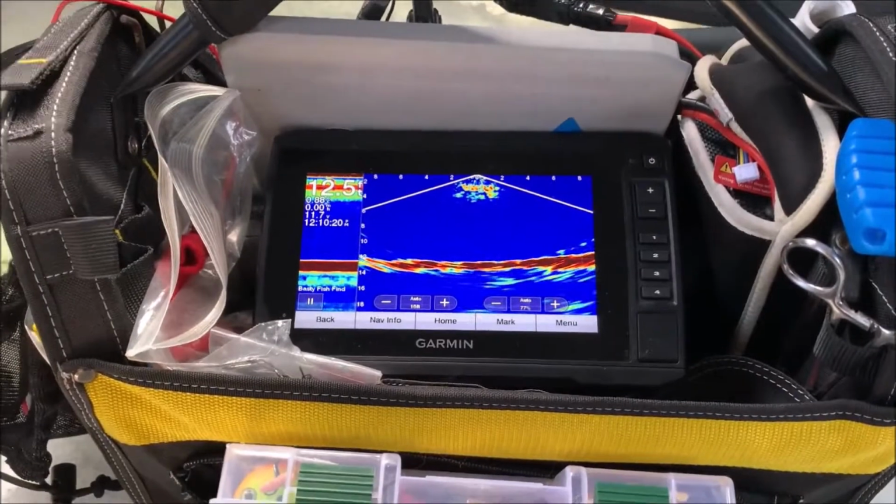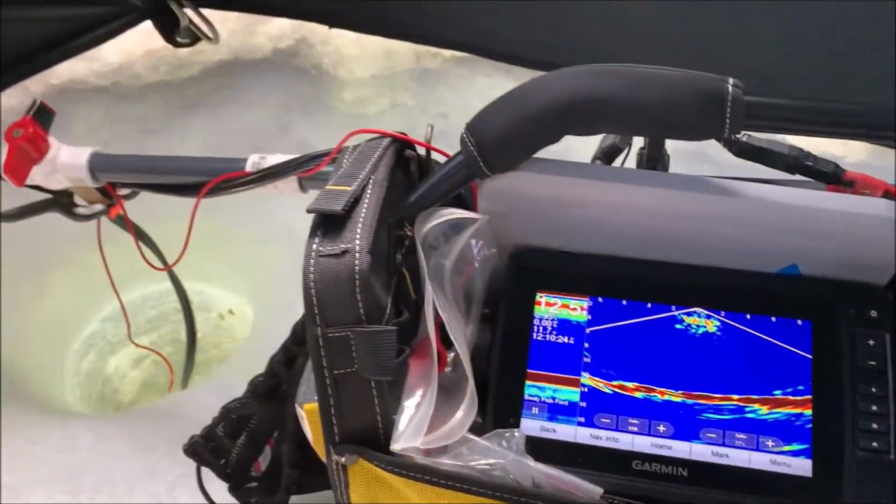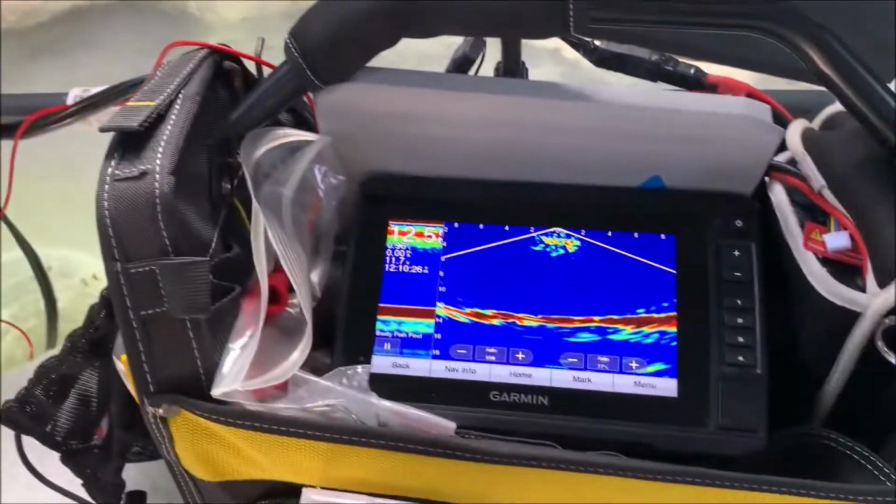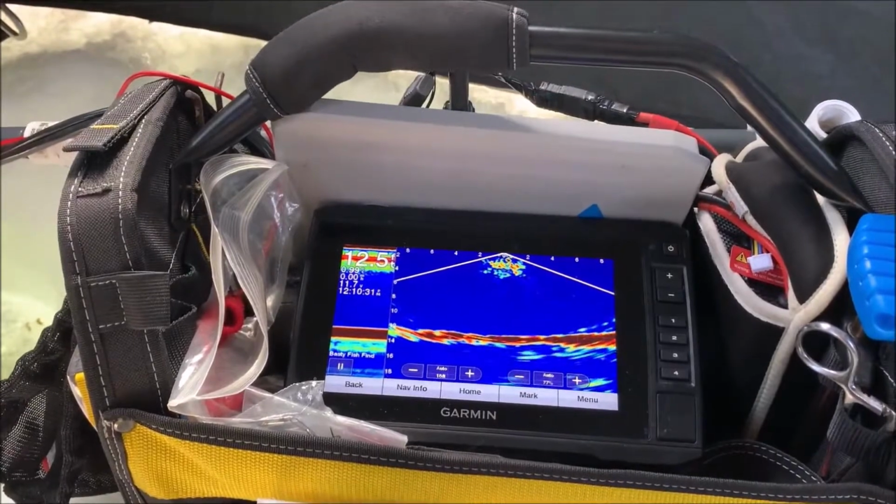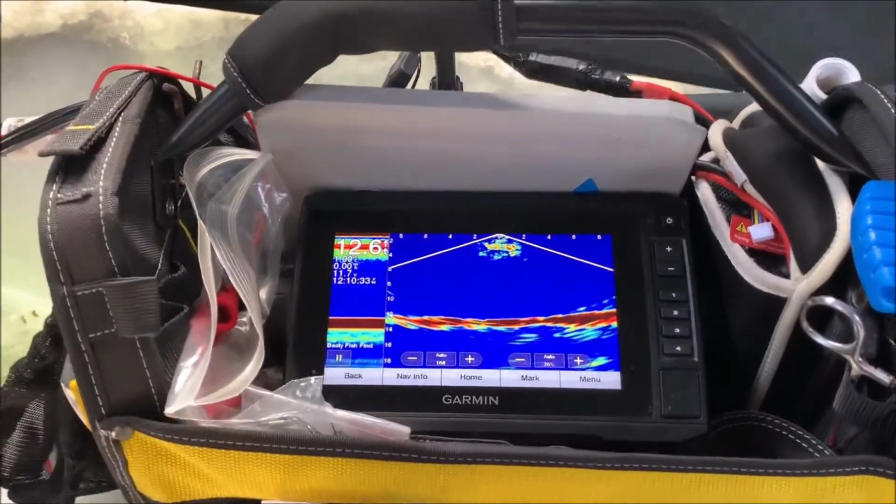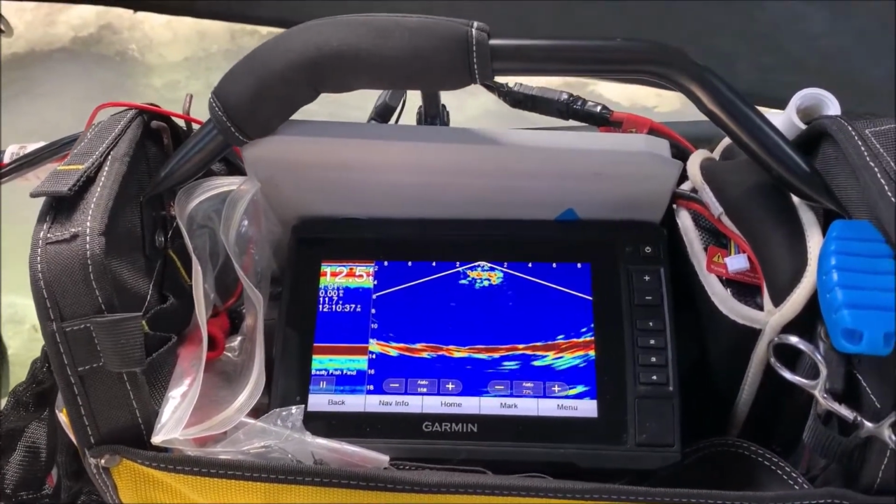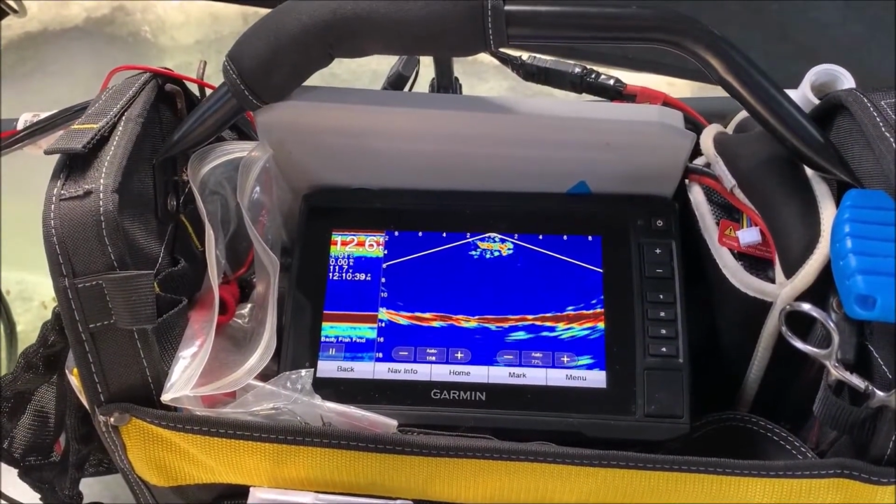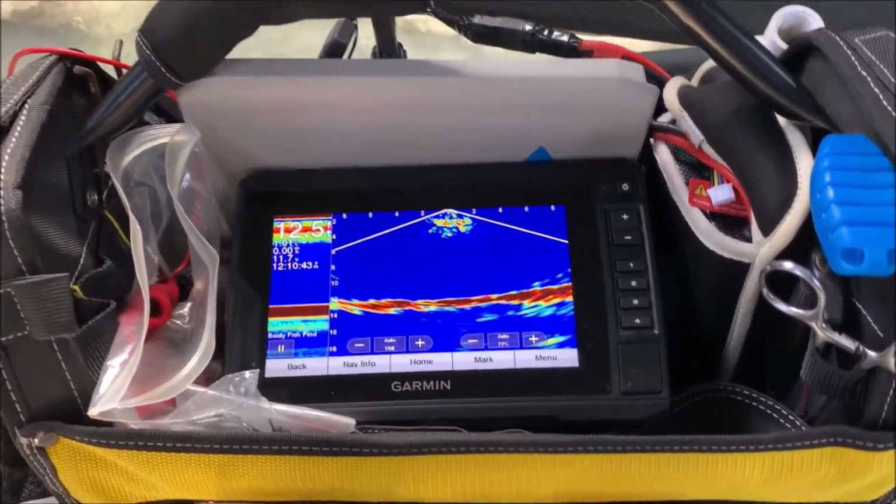Hello, I just wanted to do a review of my Garmin Panoptix setup. I've seen several on YouTube where they use the ice fishing setup that Garmin sells, and people complain that it's heavy, cumbersome, and I didn't like that either, so I didn't actually buy the ice fishing setup. I made my own. I just want to show how I set it up.